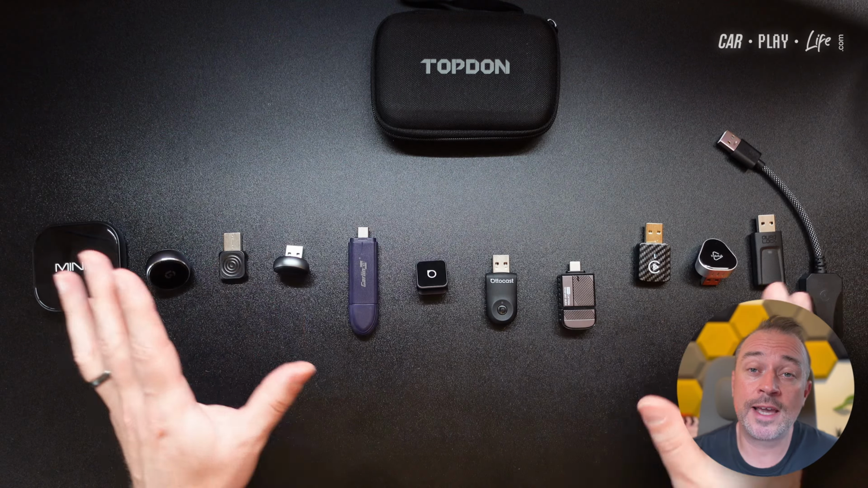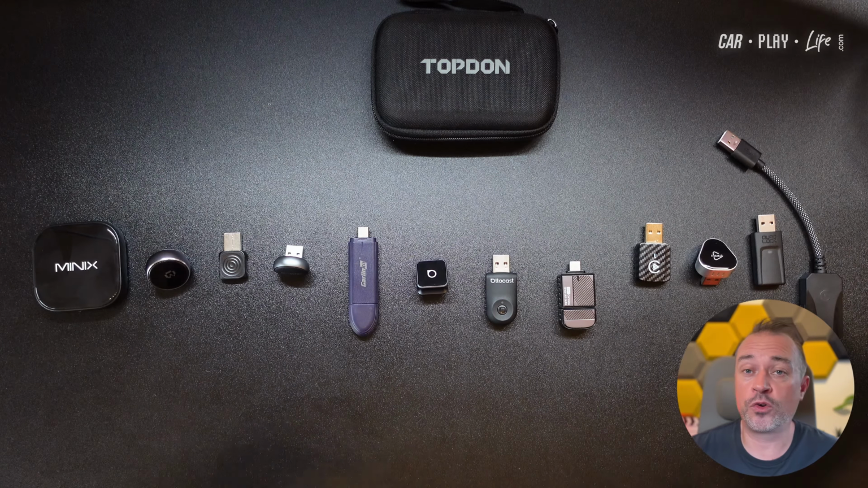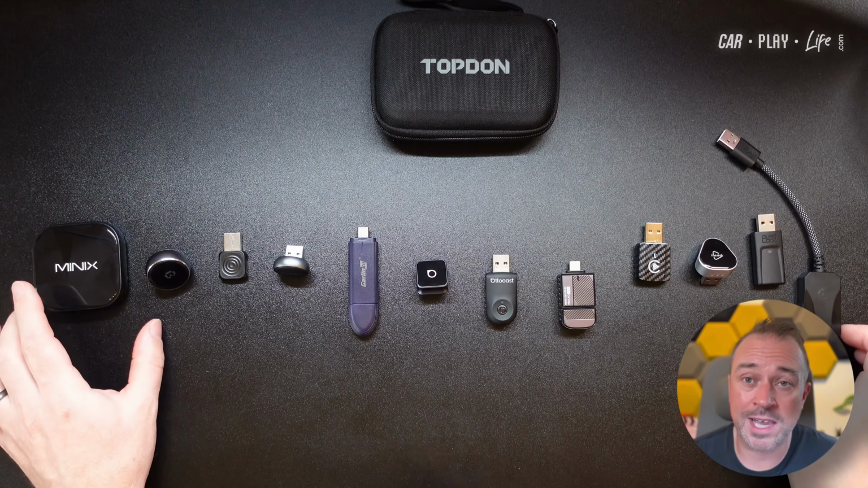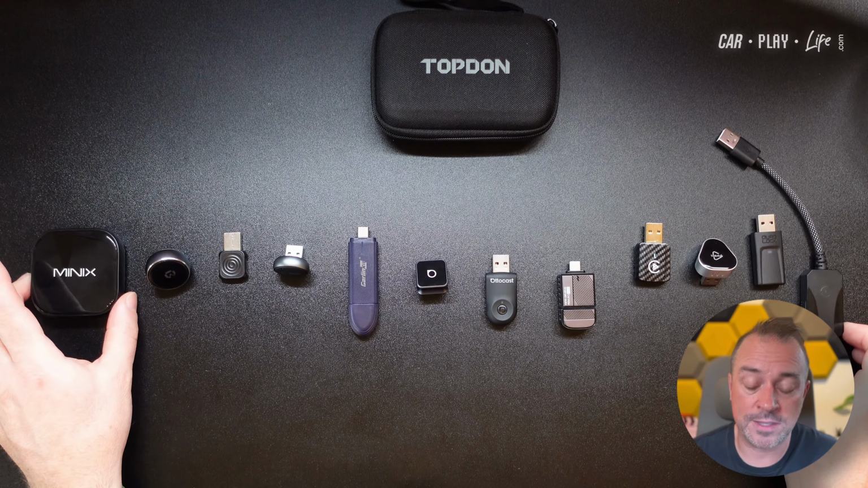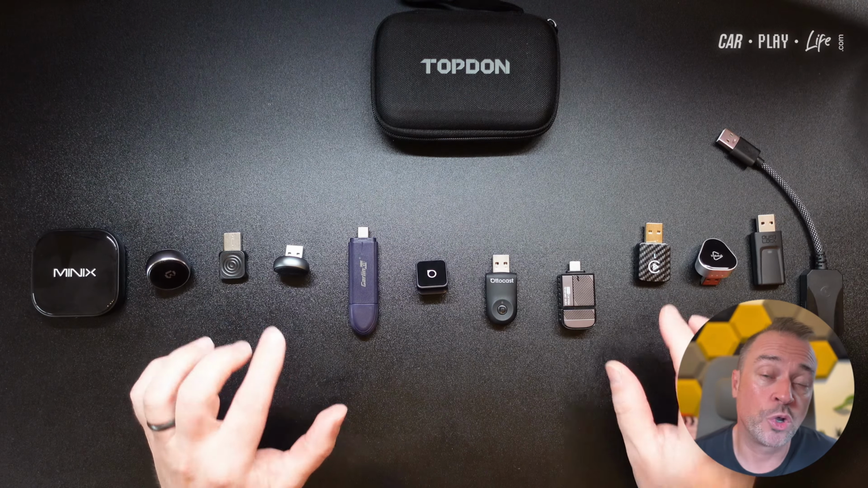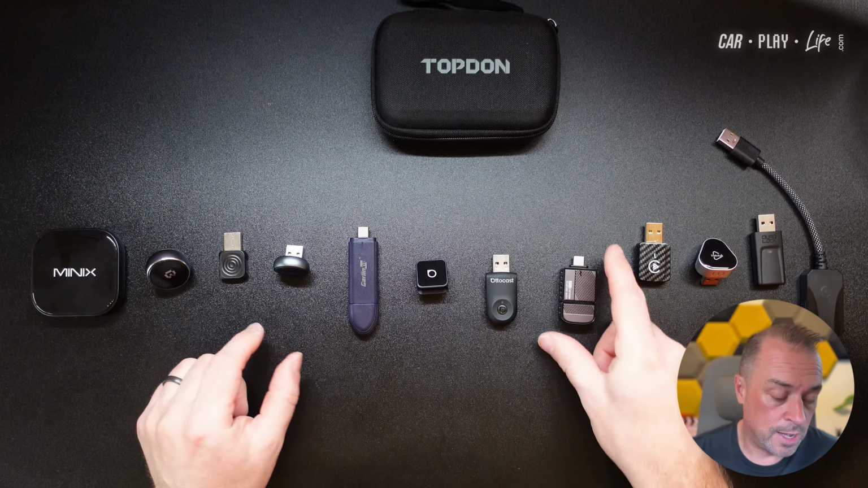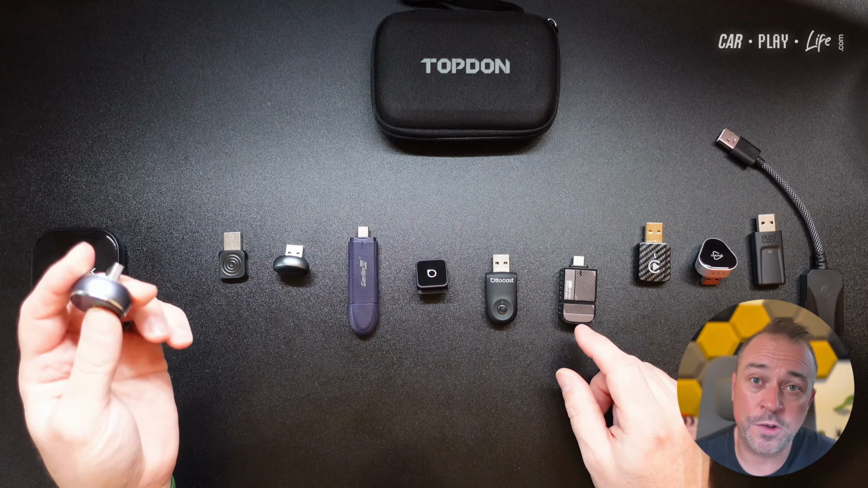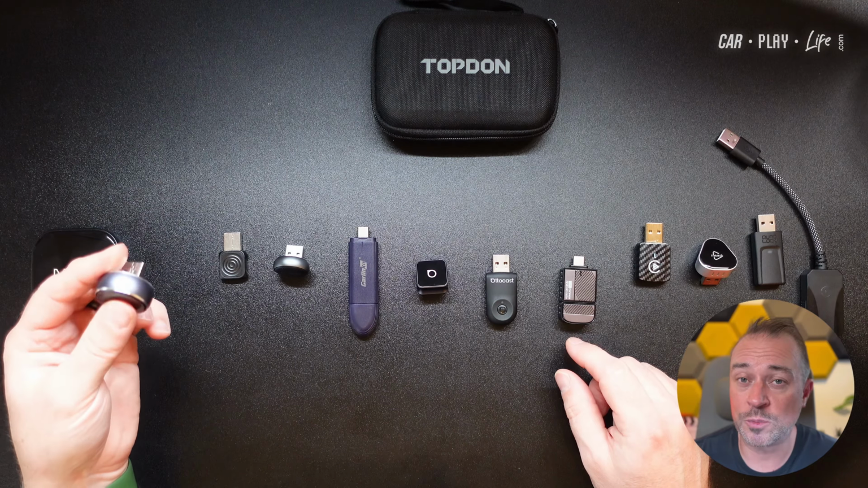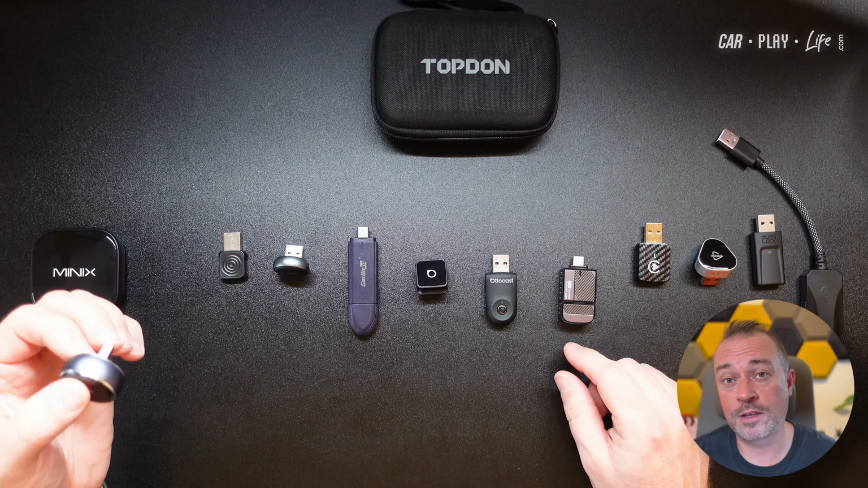If temperature is a factor though in your car environment, or you're in a hotter environment, do look into bigger products, bigger cases. They will run a lot better than these much smaller form factors do. But do consider more cooling, more vents, and not necessarily the materials as a factor either. Sometimes those materials might be more of a detriment, which is one of the big takeaways and the big surprises out of this test.